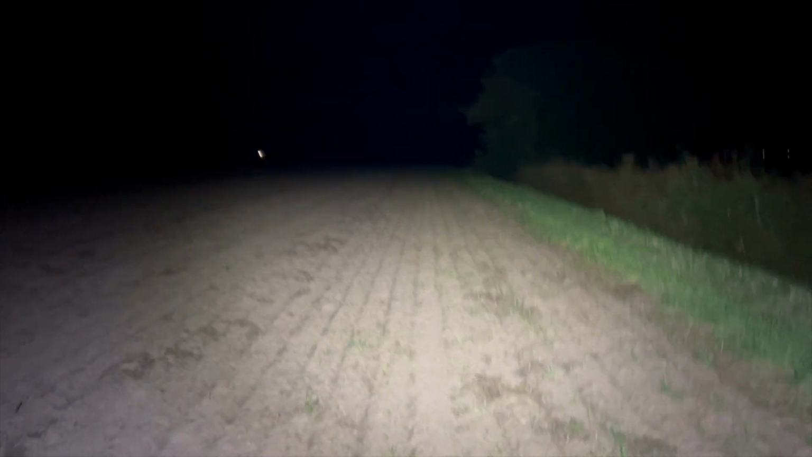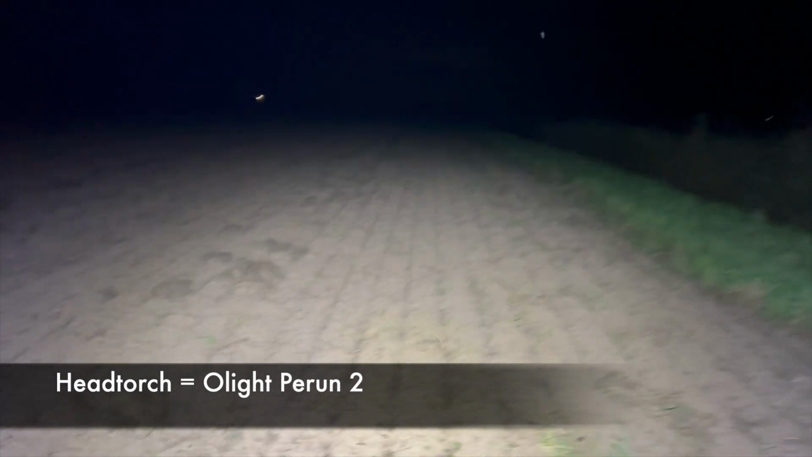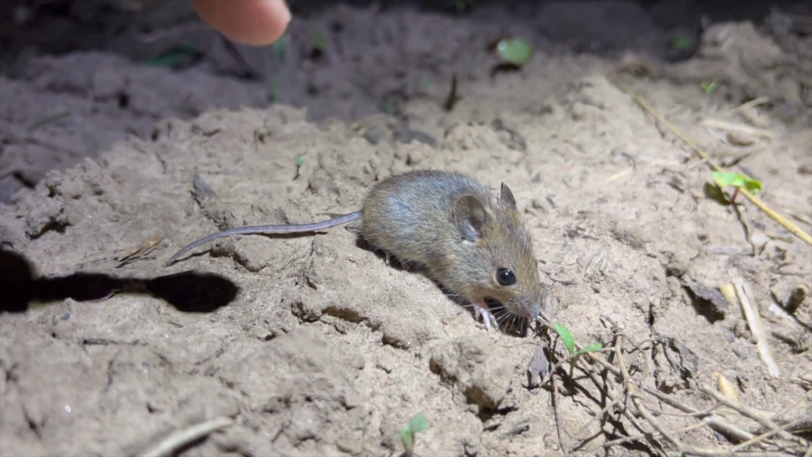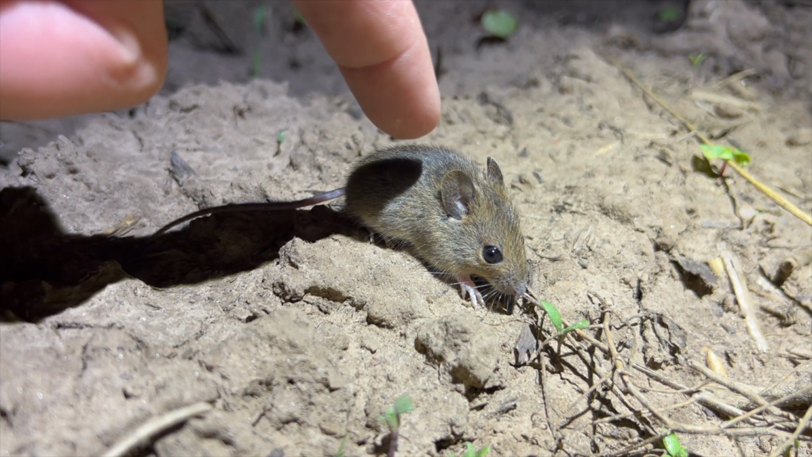Put the old O-light on turbo. Makes it good for filming, but not good for the bugs. Look how tiny he is. I can actually touch him.